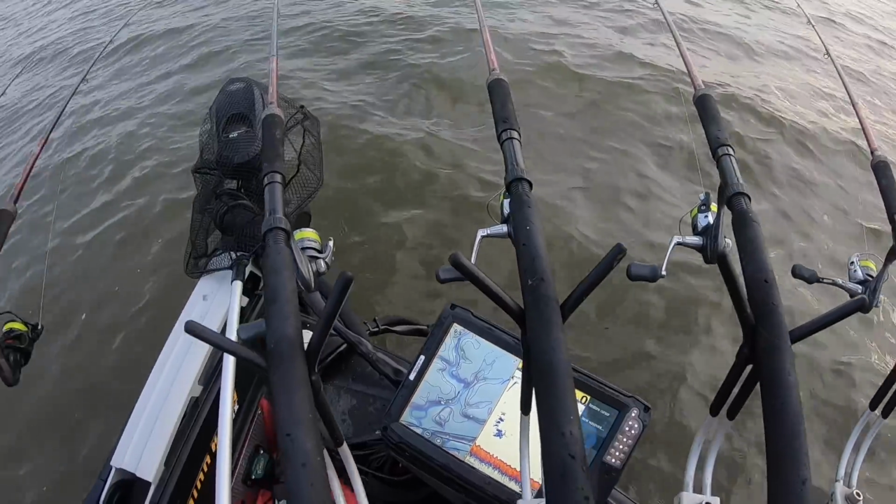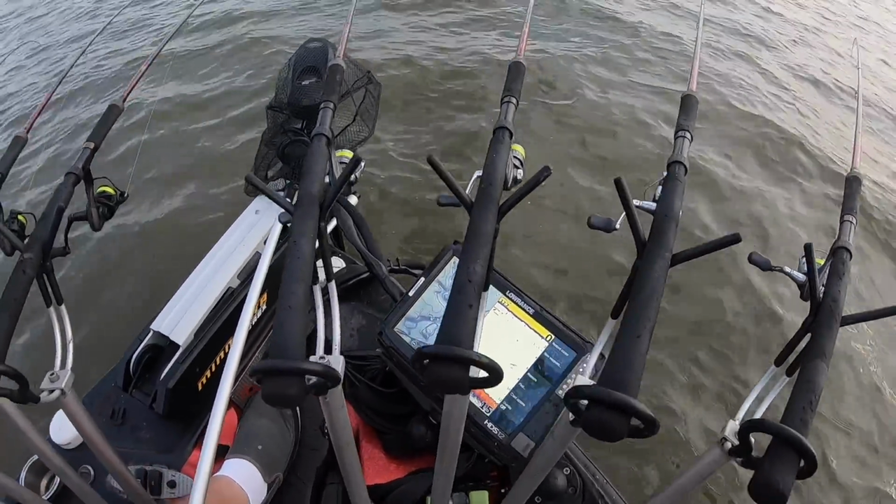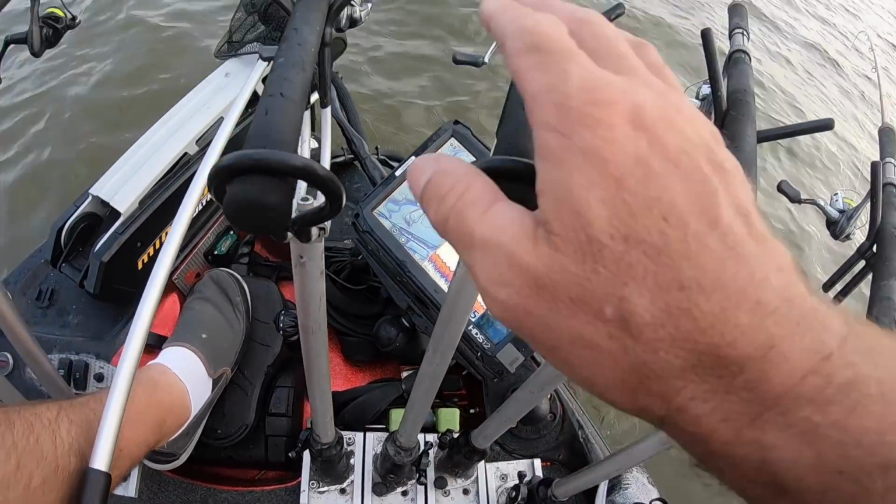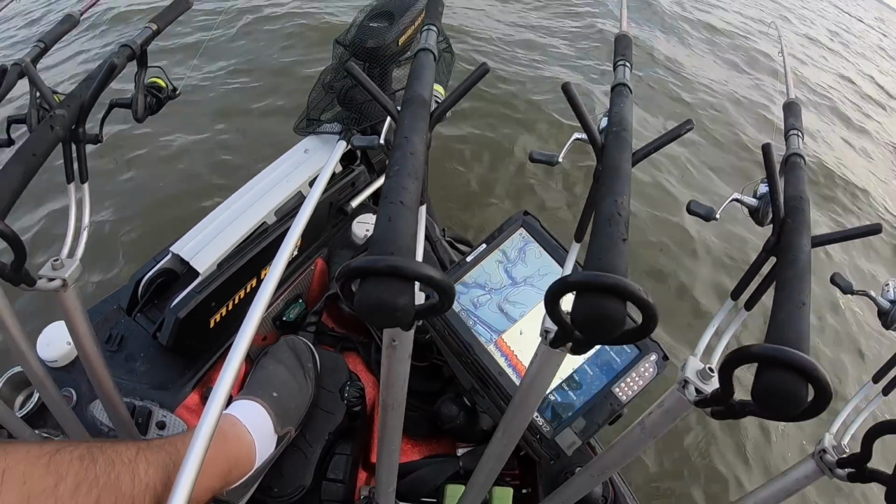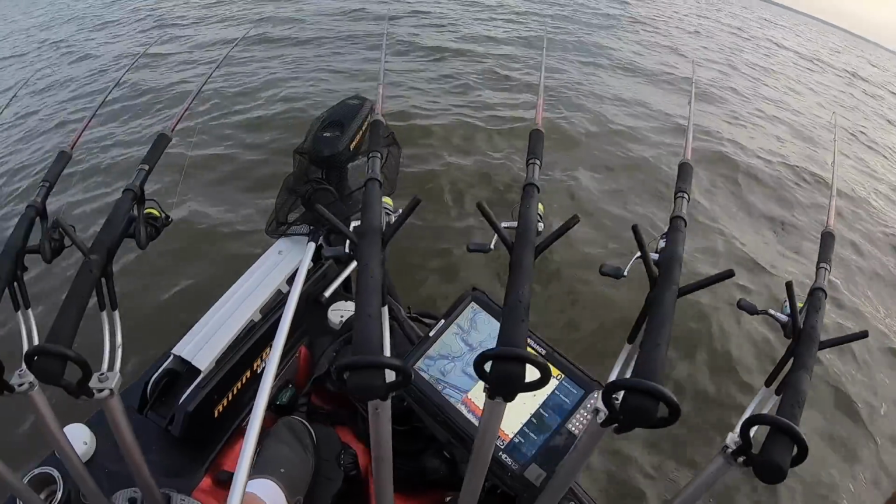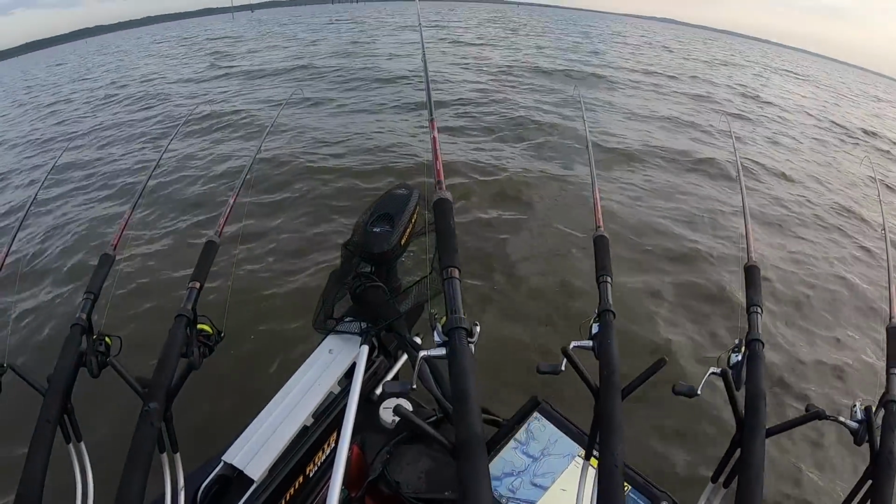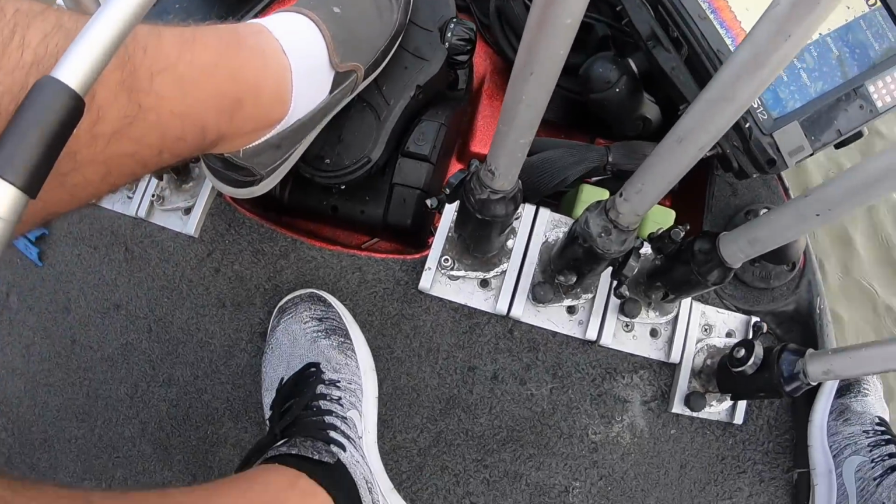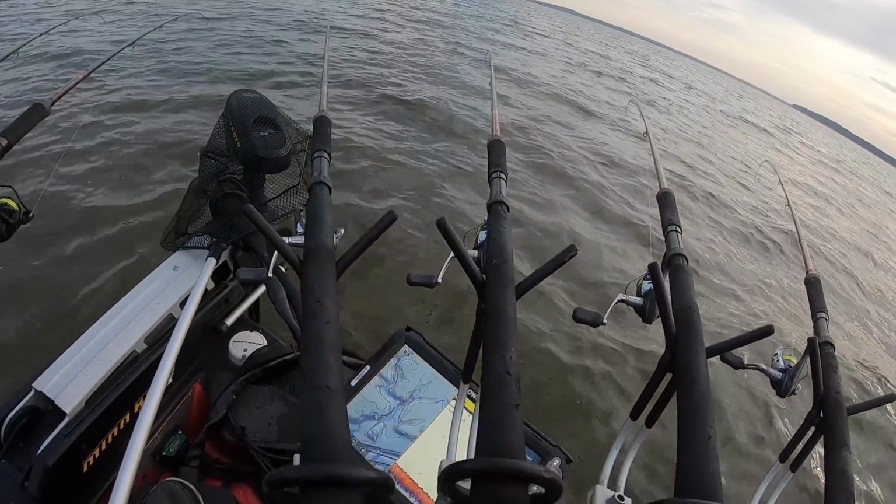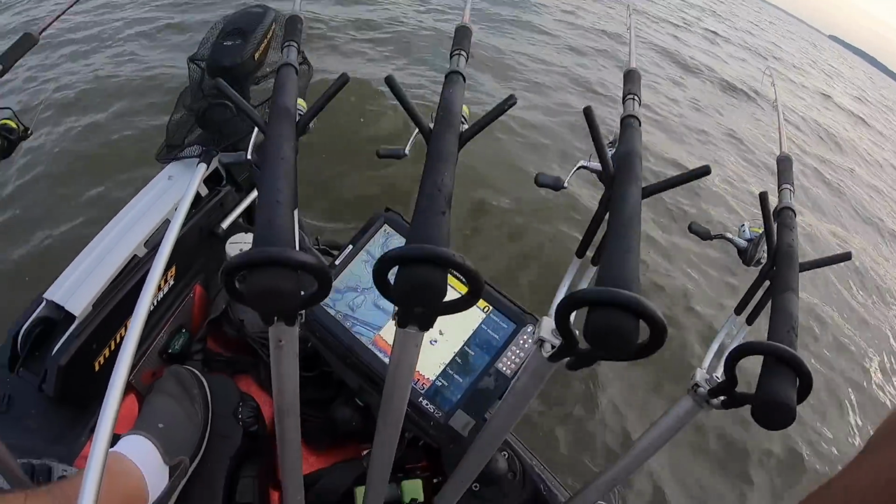So when you're trolling up here, guys, you want these poles sitting by themselves. Again, we're using individual rod holders. They have their individual base and they're not touching at all. These are the Captain Coleman Tight Lock Widowmakers. And the cool thing about these, guys, is you can move them any direction. They've got a cam down here. Somebody's already asked us on Facebook what rod holders we use. It's the Tight Lock Widowmaker, Captain Coleman. They're amazing.